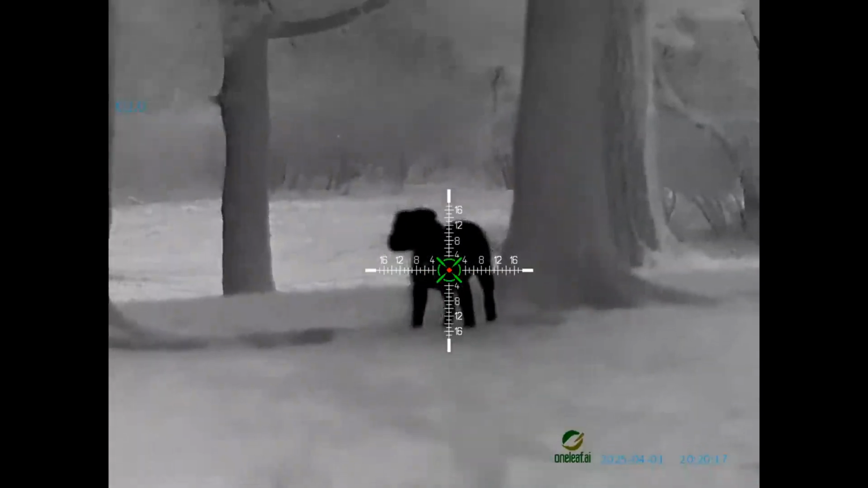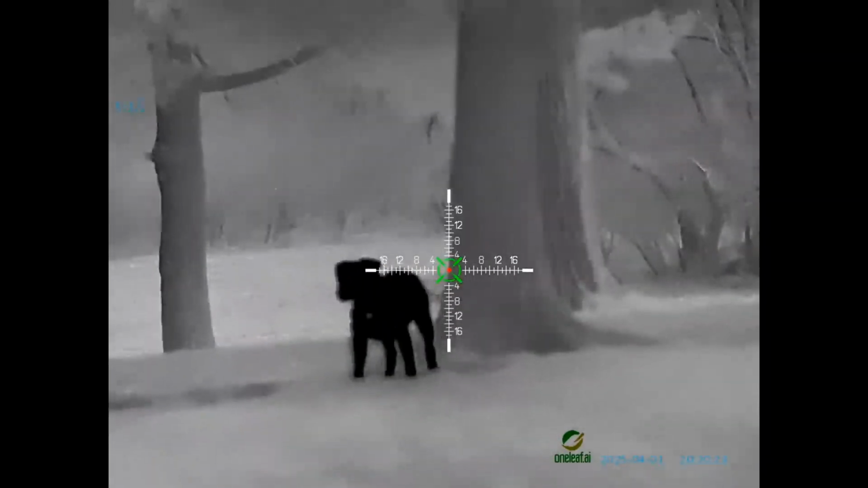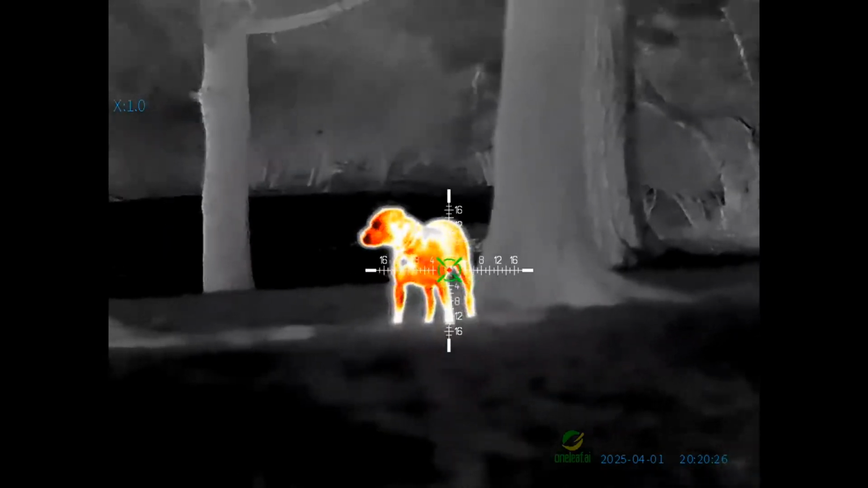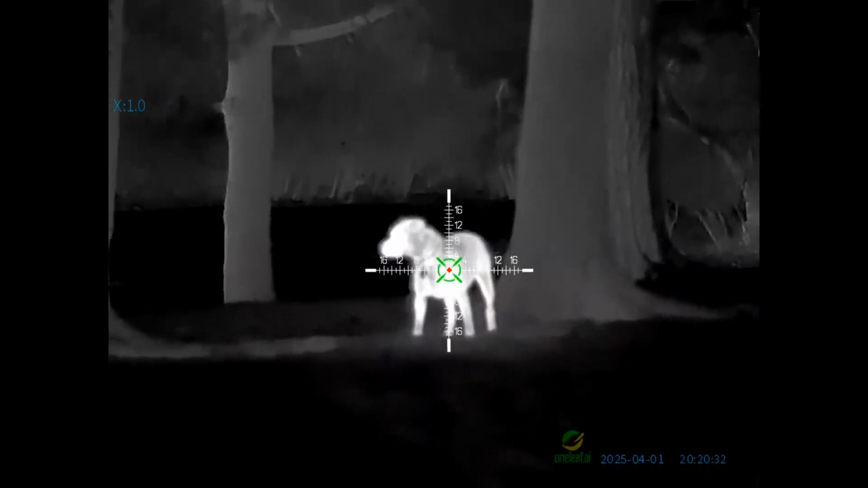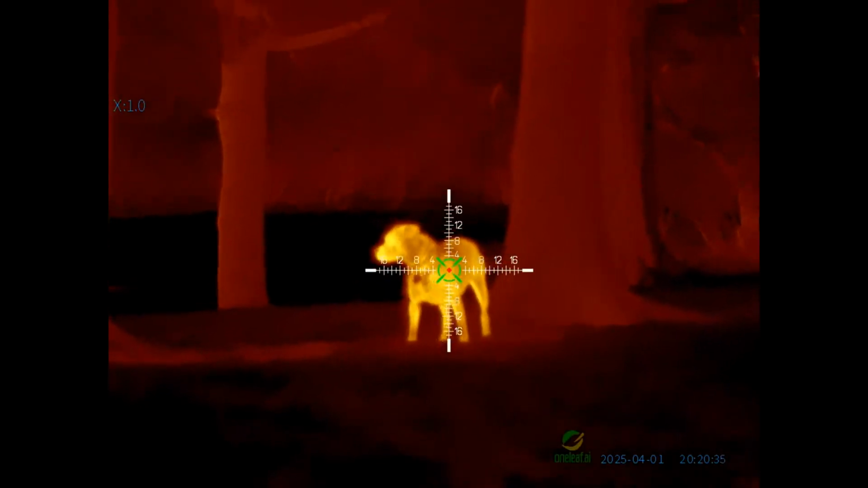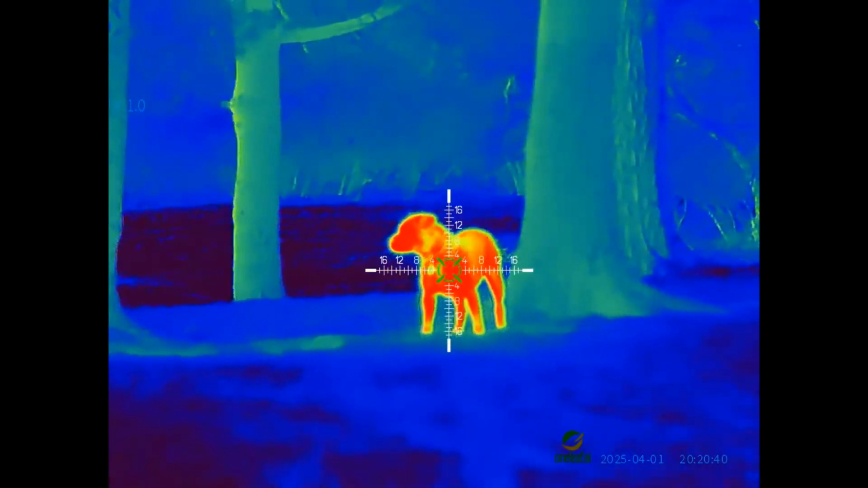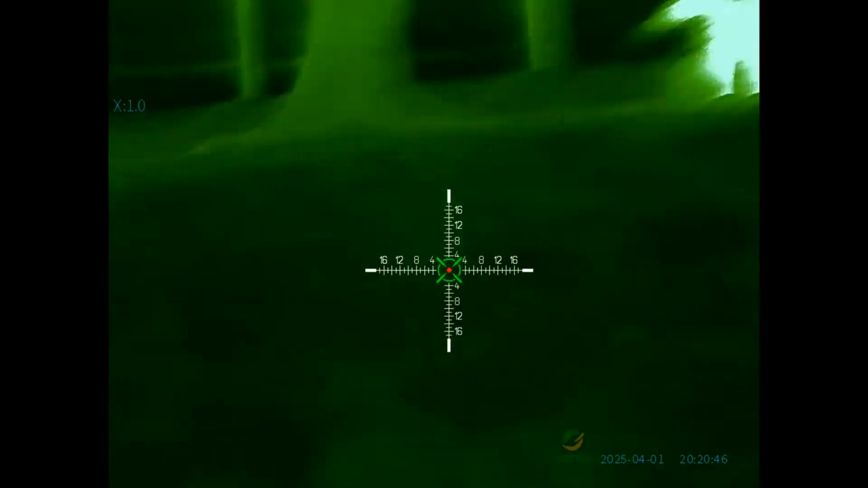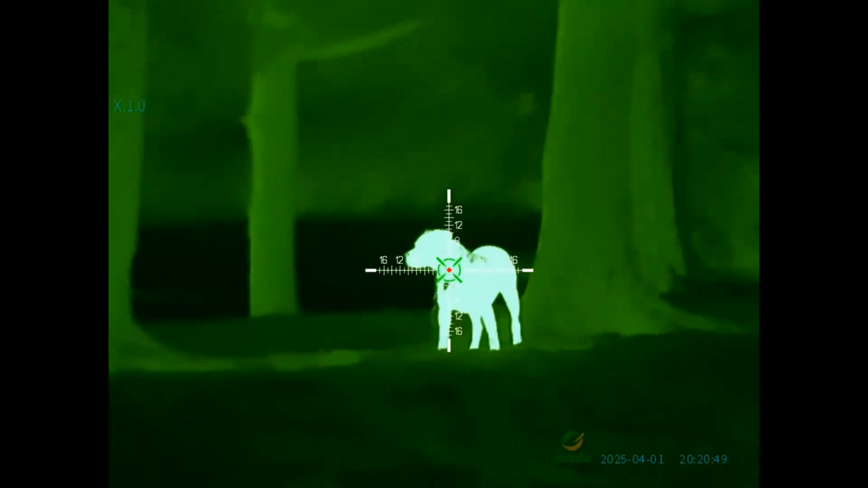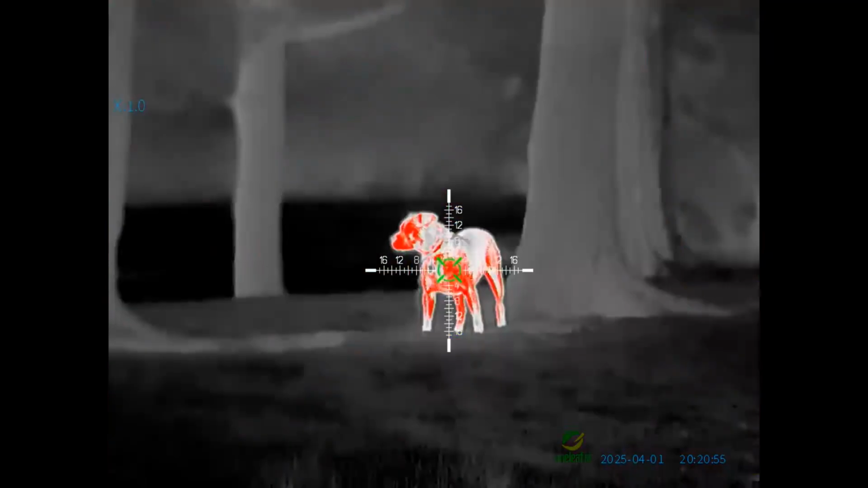Now, here's my dog at about 35 to 40 yards, and all of this footage, through the entire video, is with the 50mm lens, and this is all the way zoomed out here, 35 to 40 yards. So you can see that's really where the smaller 35mm lens is going to come into play. It only gives you a 2 to 16x magnification, whereas the 50mm lens is giving you 2.8 to 22.4x. So all the way zoomed out here, we are at 2.8x, basically 3x magnification. The smaller 35mm lens is going to give you 2x magnification.